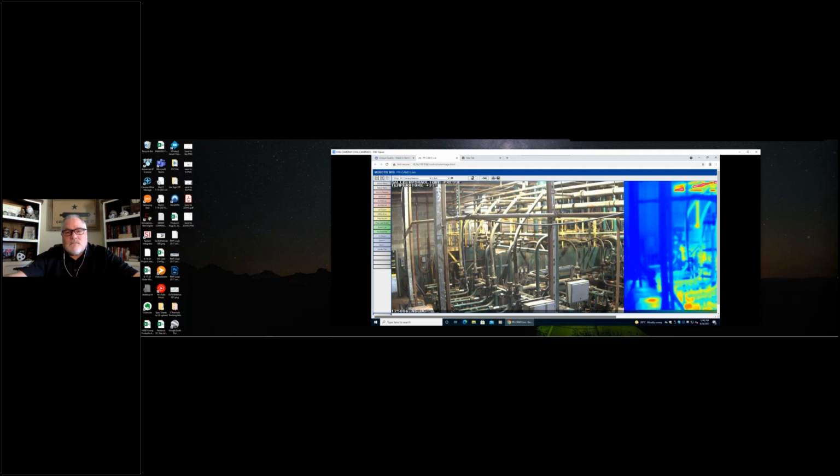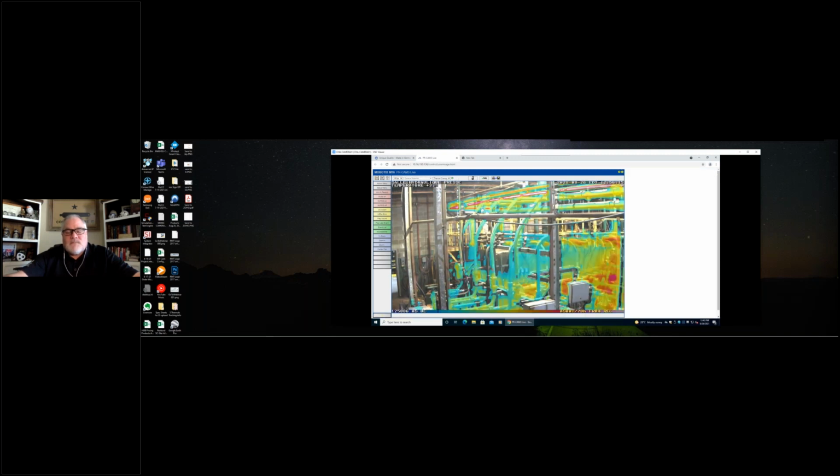Wouldn't it be nice to be able to overlay that on top of the optical sensor so you know exactly where the hot spot is, and you can use it as a relative point of reference? And that's what they did here. So this particular overlay could be cleaned up a little bit, but it's rather close. You have the capability of actually getting it exact with the algorithms that are built into the camera.